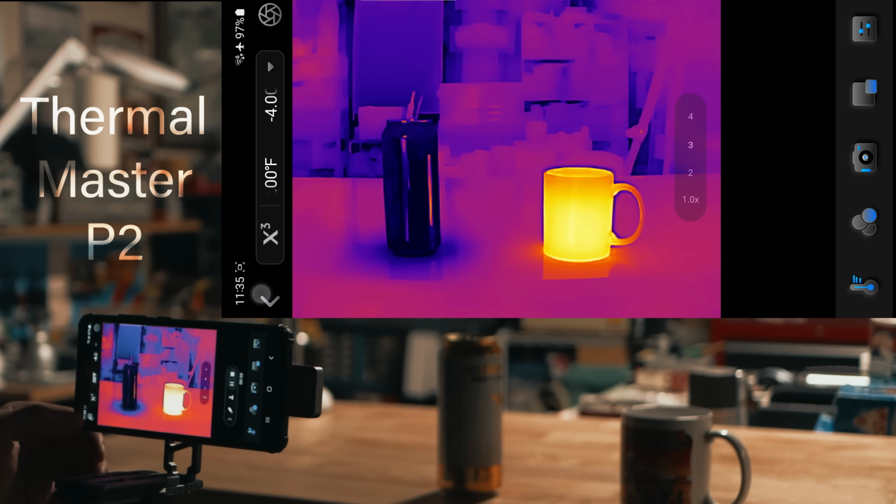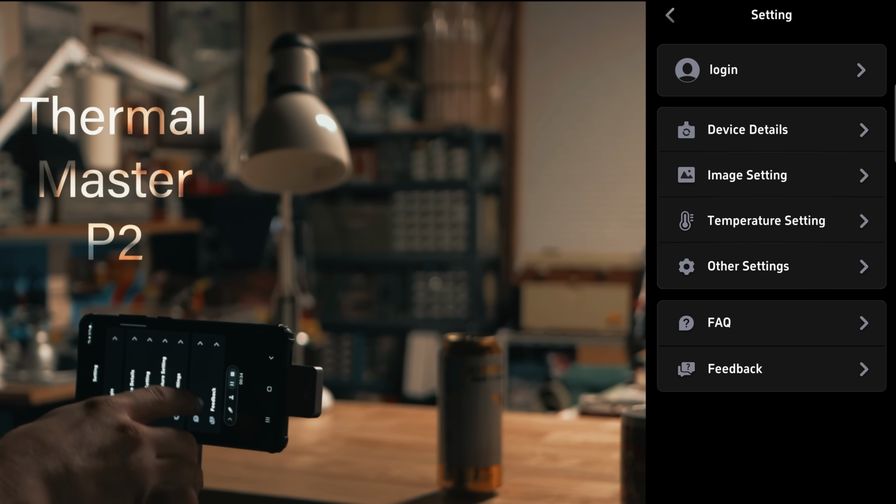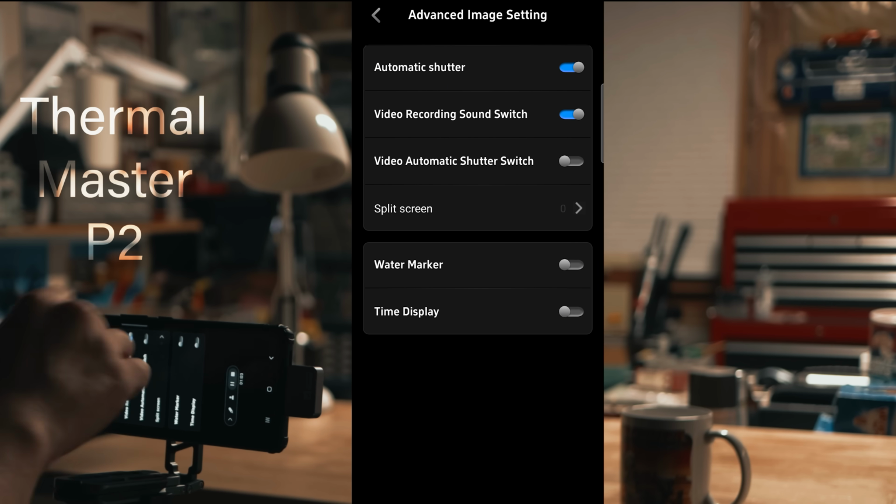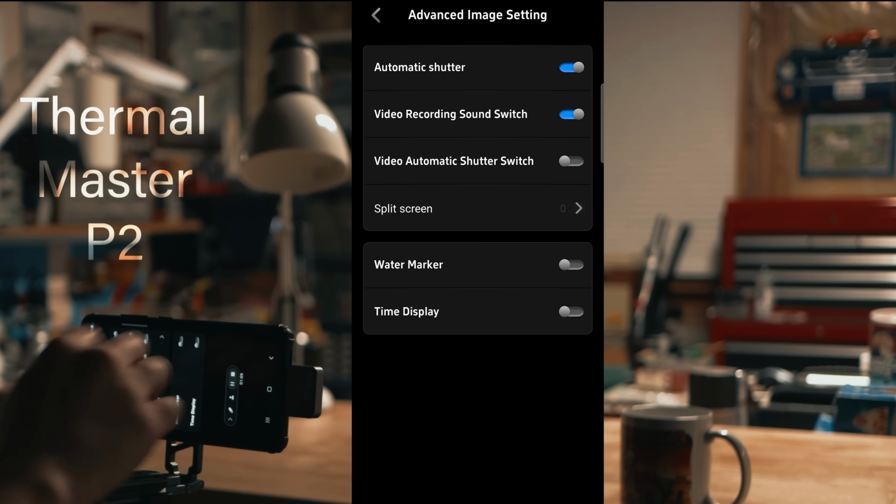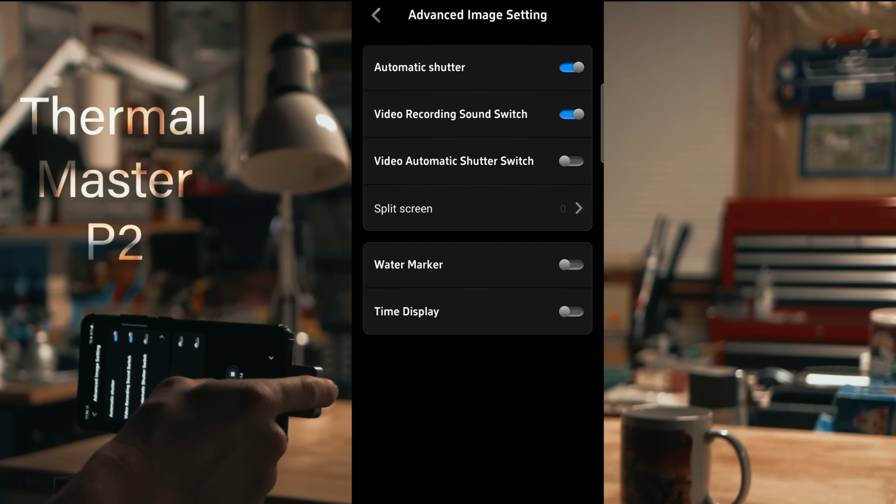And we can go back to the main screen and we'll find some settings as well. We've got feedback, FAQ, if you have some questions. I guess you can log in. I'm not sure if they have a cloud service or not. Nothing I would really use anyways. Then we can go to device details and then image settings, automatic shutter. And I think this is where it calibrates the sensor. You'll hear it every once in a while when things change, click. I believe that's what that is. But apparently you can manually calibrate it.